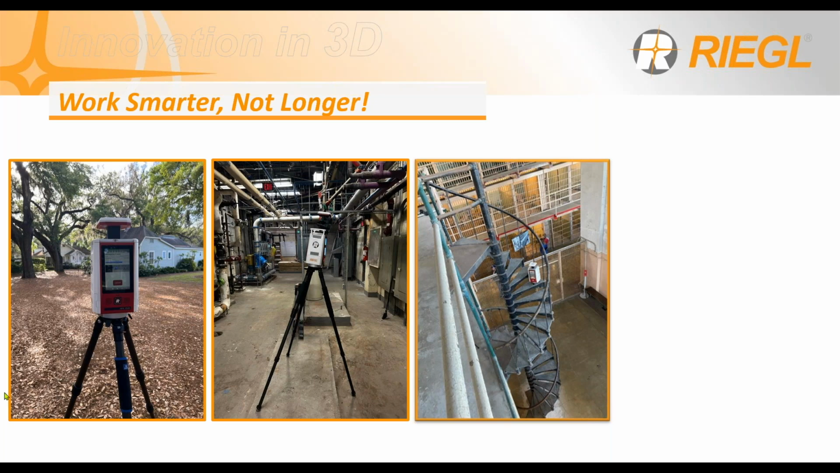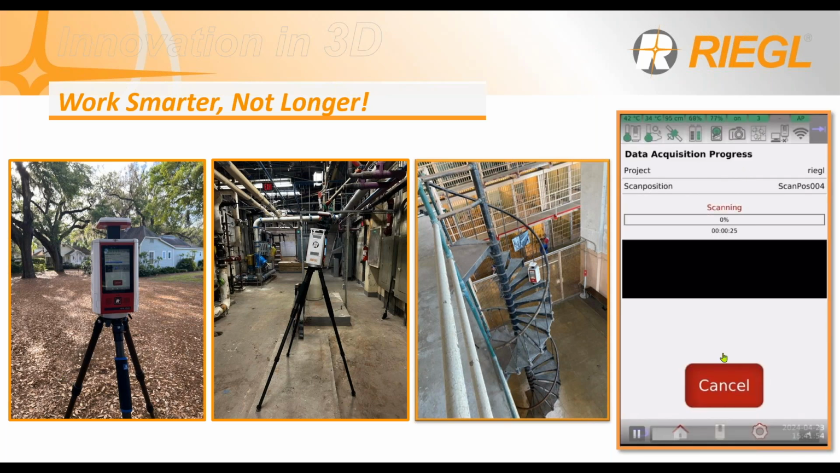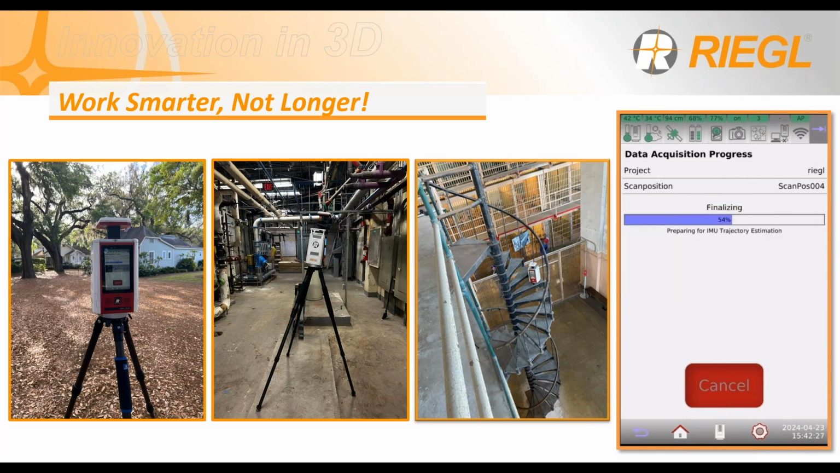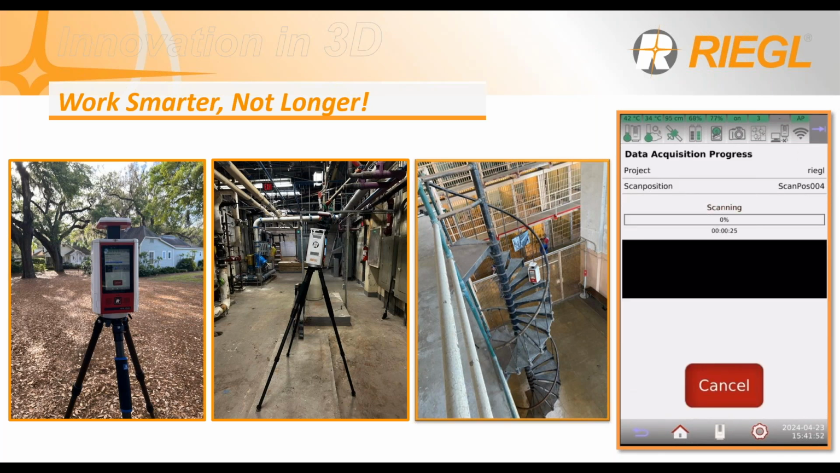You set up your scanning, it is just one scan position after the next one. After it completes the scan, it will show you a preview. Let me show it over here. It will show a preview of the scan and the images, allowing you to check and QA/QC your data, either on the 7-inch screen on the scanner or connecting through the app on your smartphone, tablet, or laptop.